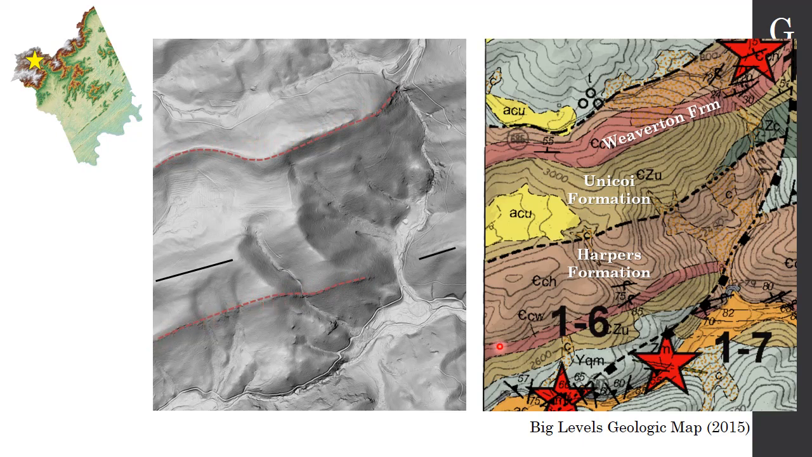You can see that strip of Weaverton that was mapped right here, and it pretty much lines up with this exposure, this crinkly exposure of Weaverton down there. The Harper's, remember, is also fairly resistant, so it is also a ridge former, and we have the Harper's Formation forming a hill here.